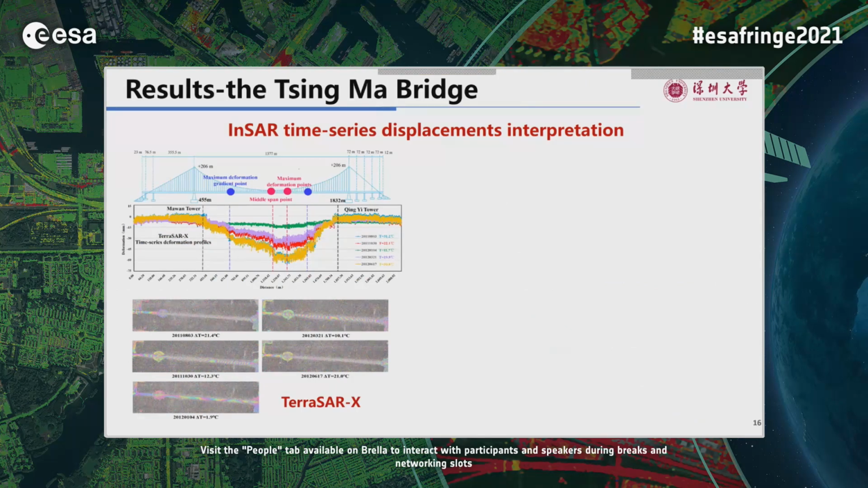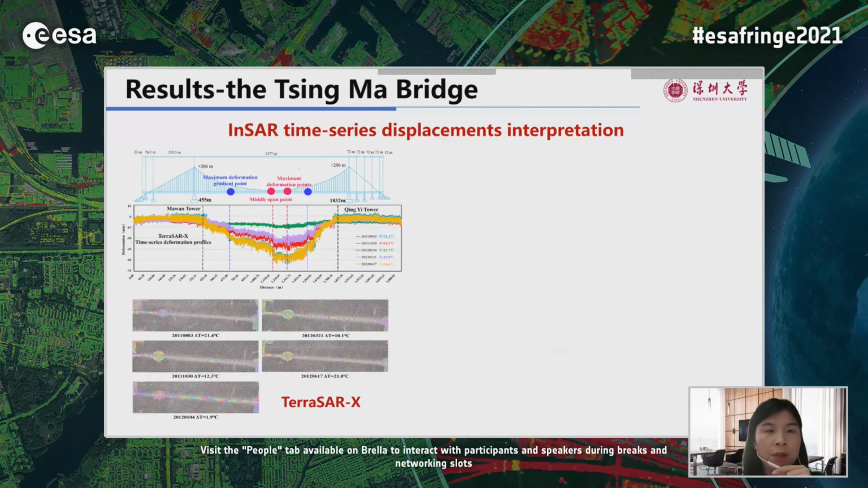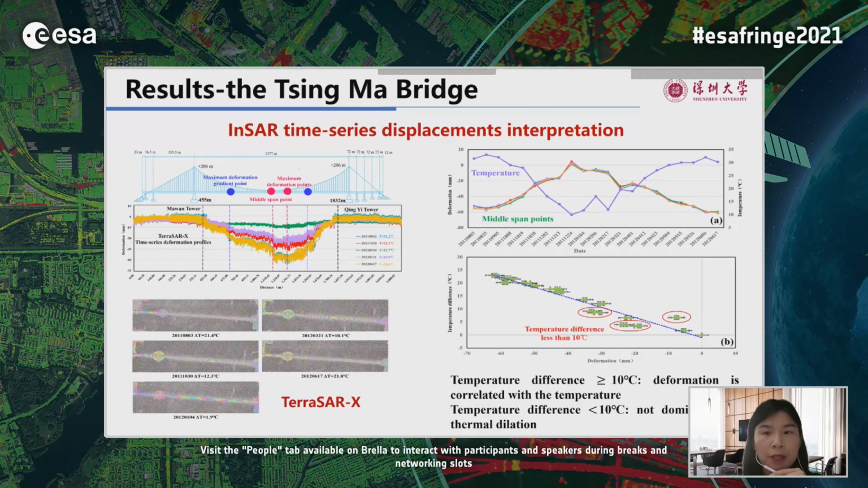The time series deformation profiles also show that the maximum deformation occurred at the middle span and also 150 meters east from the middle span. The interferometry fringe-based analysis is also consistent with the analysis of the time series deformation profiles.